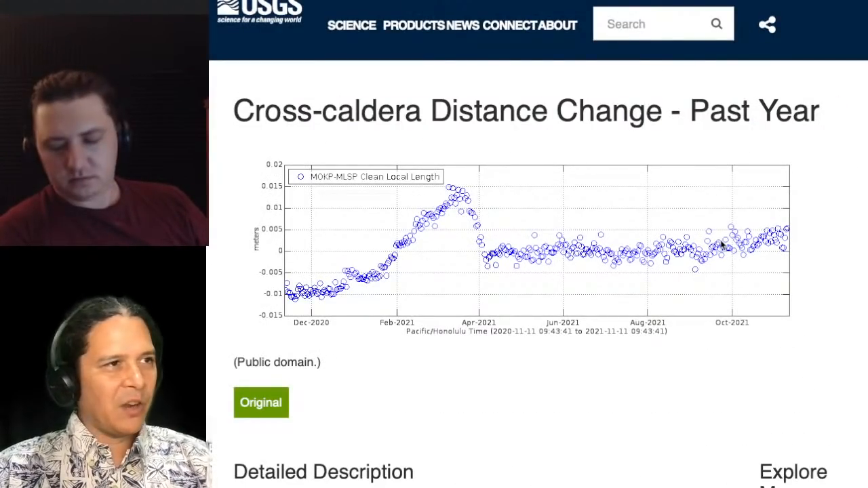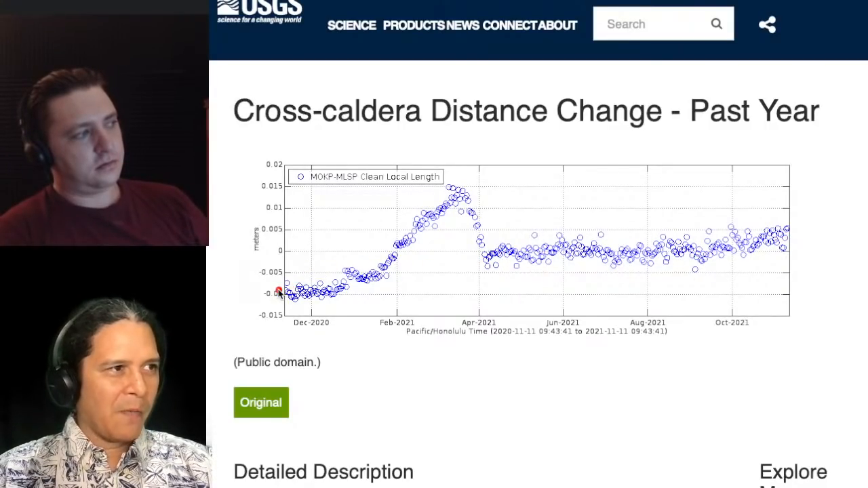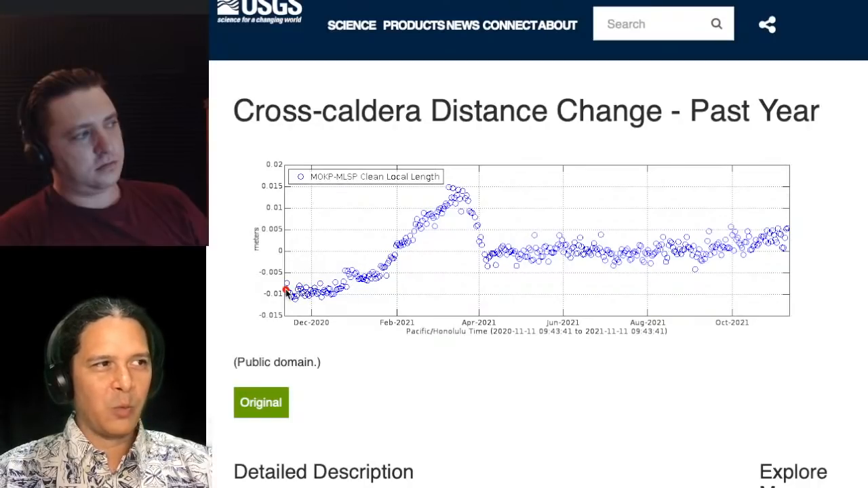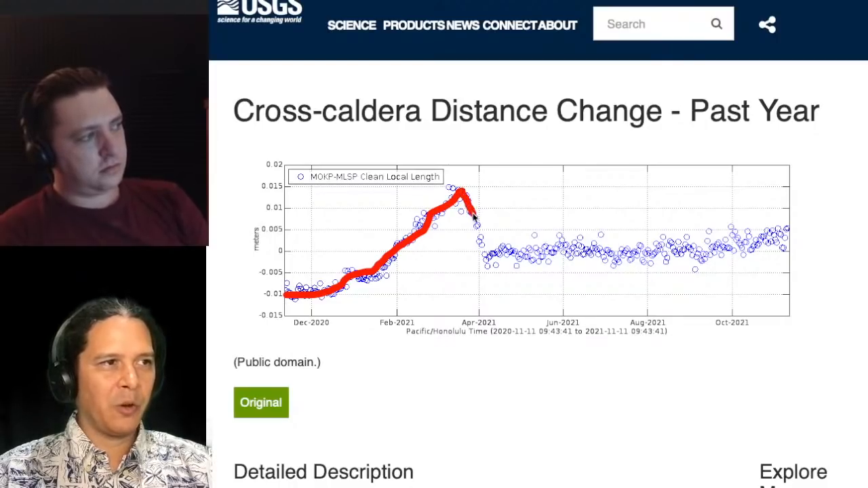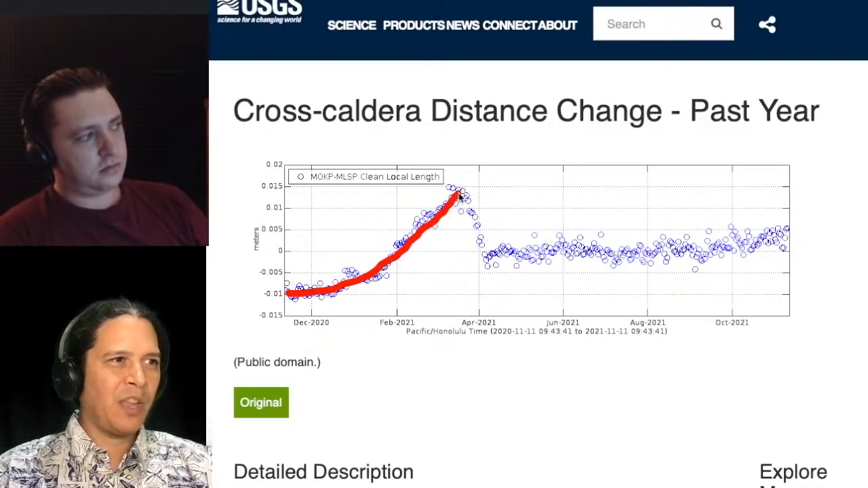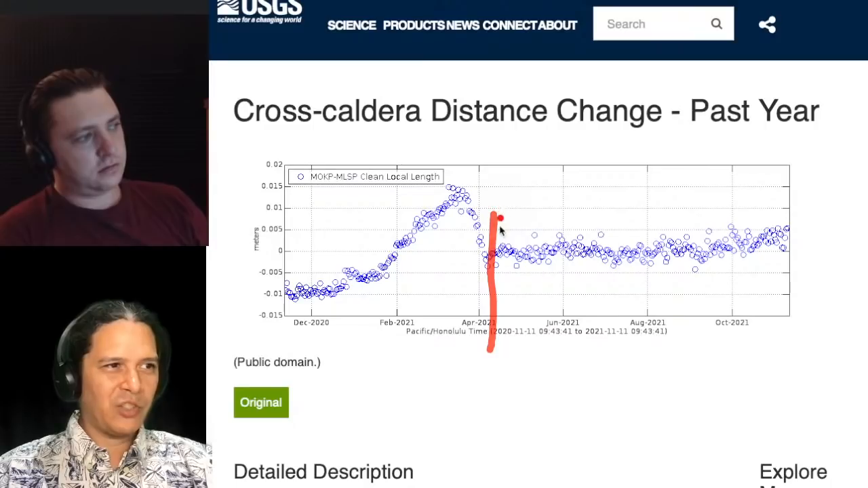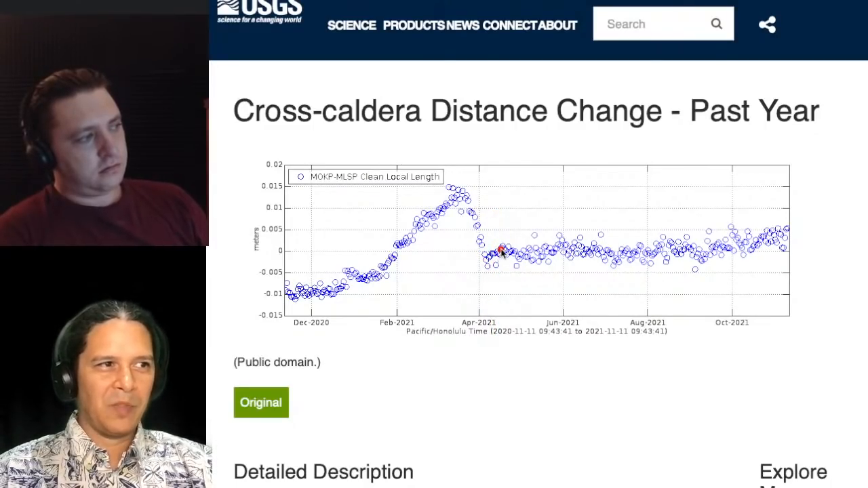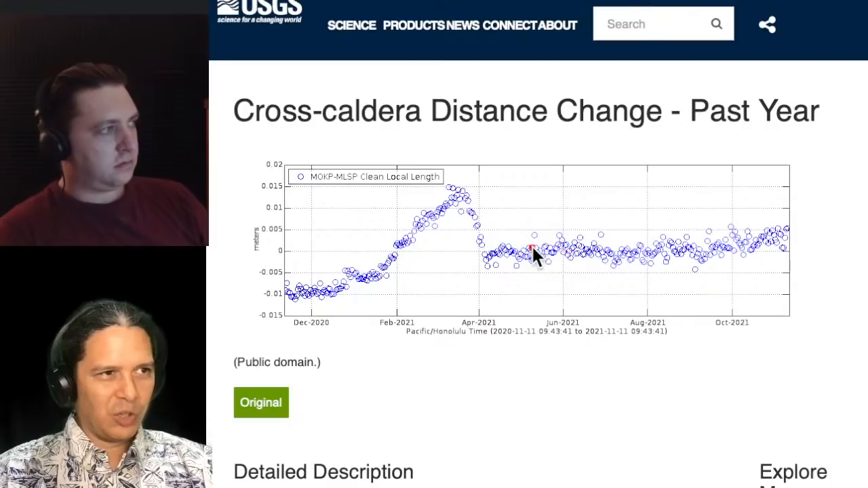We can look at the GPS here for the last year, and you can see that after the changes that began in December, I showed you the earthquake swarms, the GPS started taking off then, culminating in late March and early April with a big contraction, right? Essentially, this is a big pulse of magma that came into the volcano, and the volcano was adjusting and stretching to accommodate it, and it pretty much finished the job by mid-April or so. And since then, it has been pretty steady, flat, right? You see some variation, but that's maybe part of the noise of the location or instrumentation or the process of it.